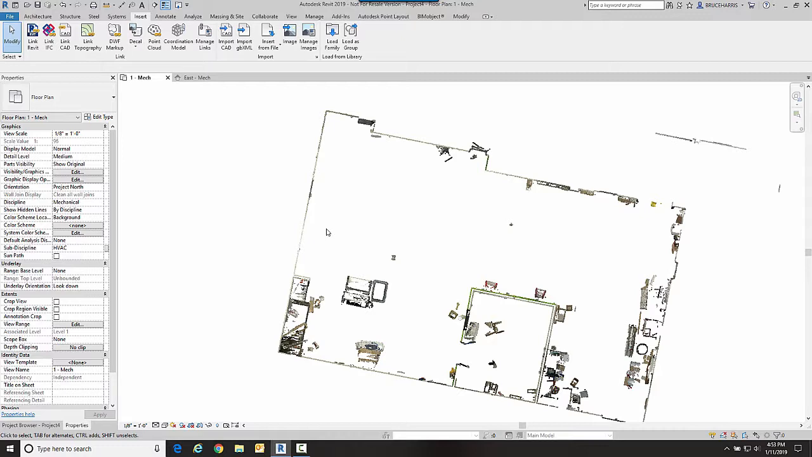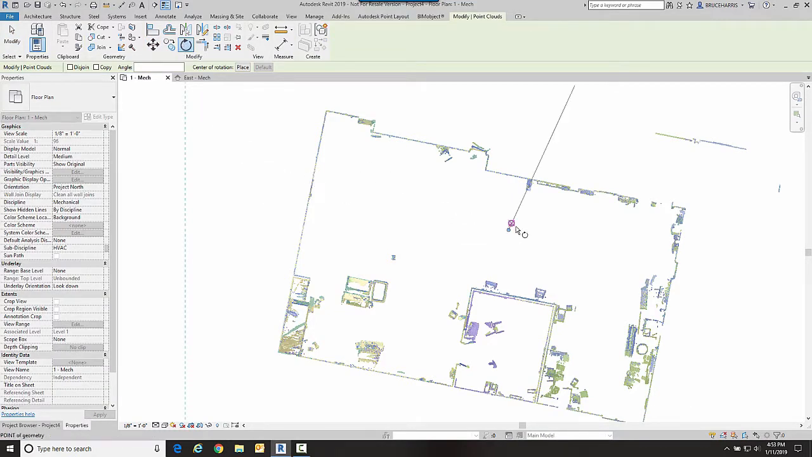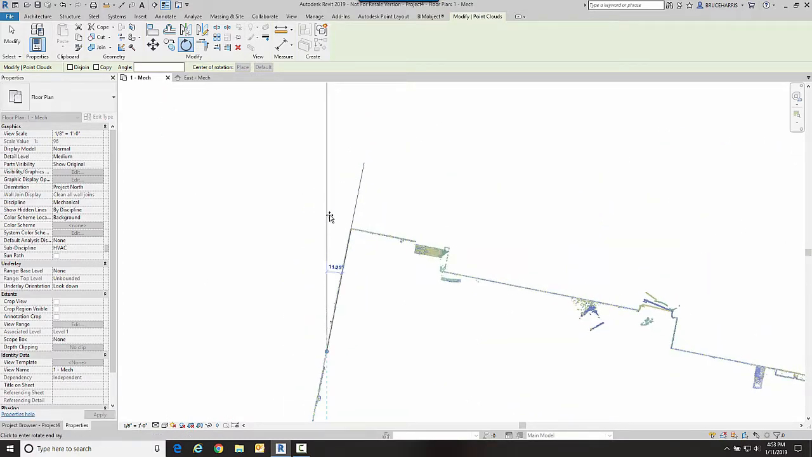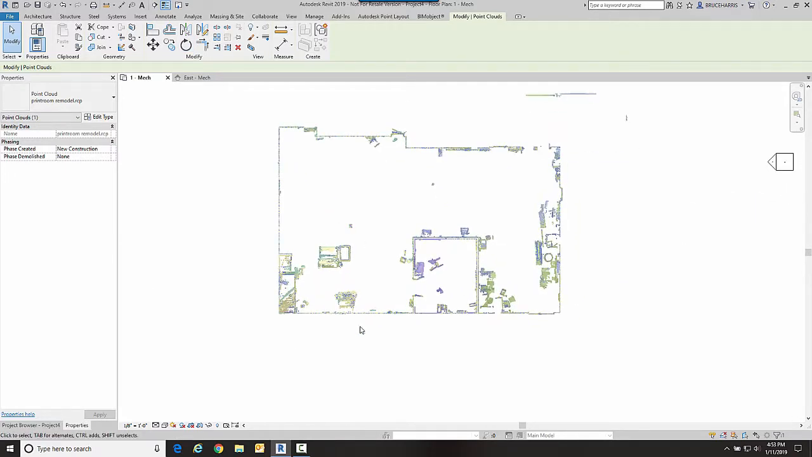Now, I don't like the orientation of it, so let's get it oriented a little bit better. So I'm going to select it and go over here to my rotate command. Let's move my rotation point on the wall somewhere. And let's rotate it. So now it's squared up with my view. Now there are lots and lots of things you can do with the point cloud. The obvious thing is to trace over your walls here.